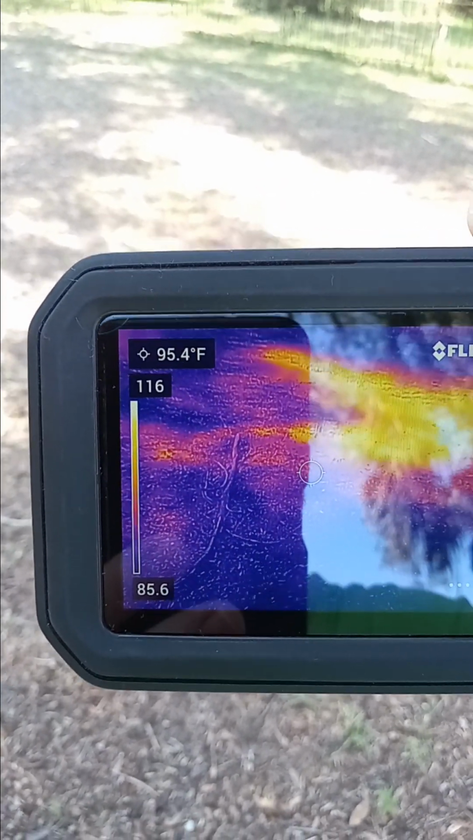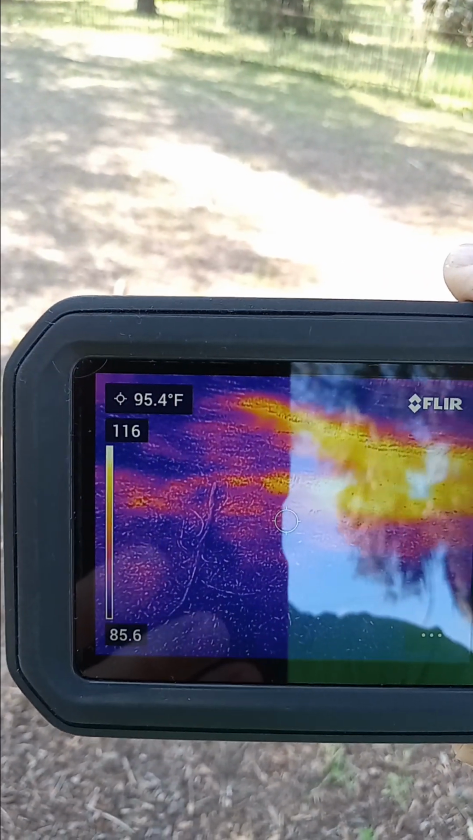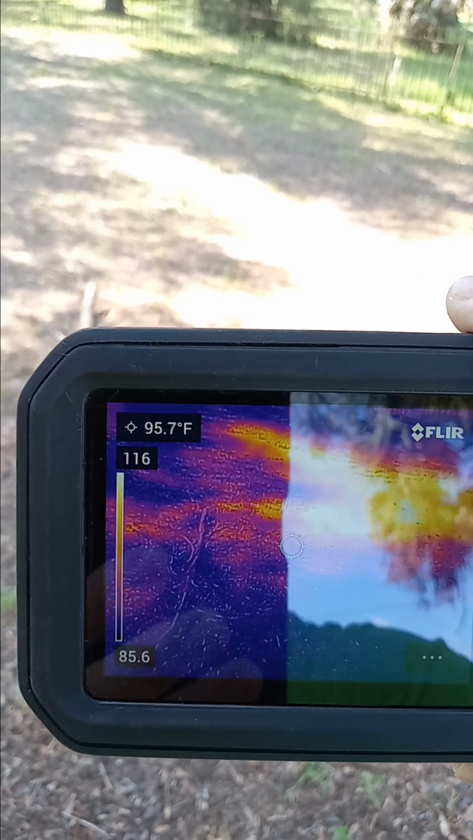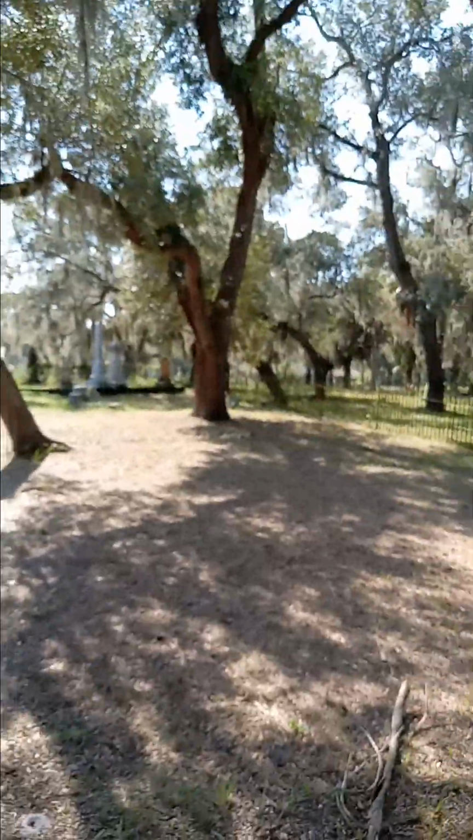About 95. Back up to the yellow area. It's hard to see that circle because you're getting a mirror image. But anyway, that's the way the color code goes. For sure, I'm the guy behind the camera with my hat off today. It's hot today.